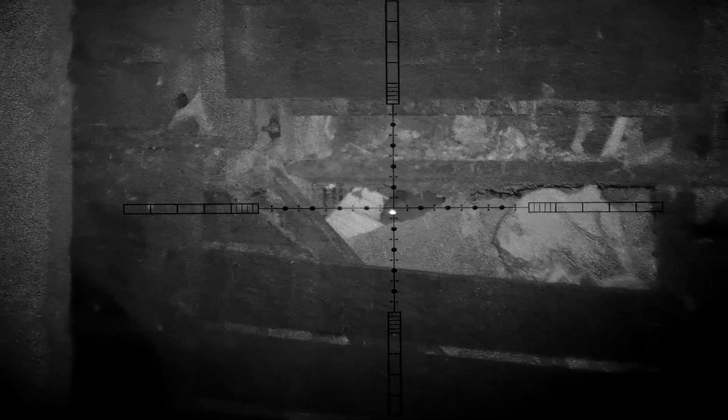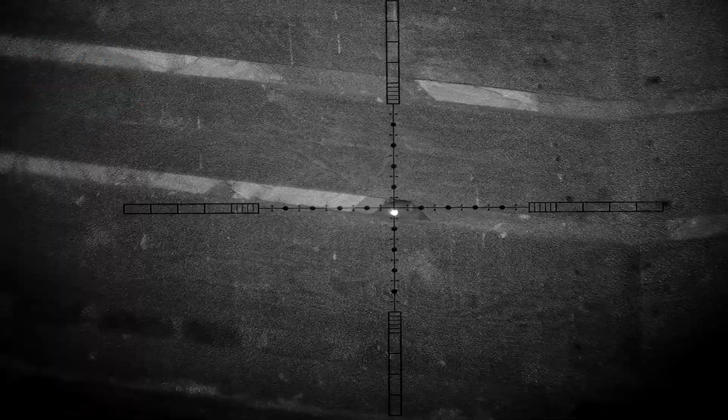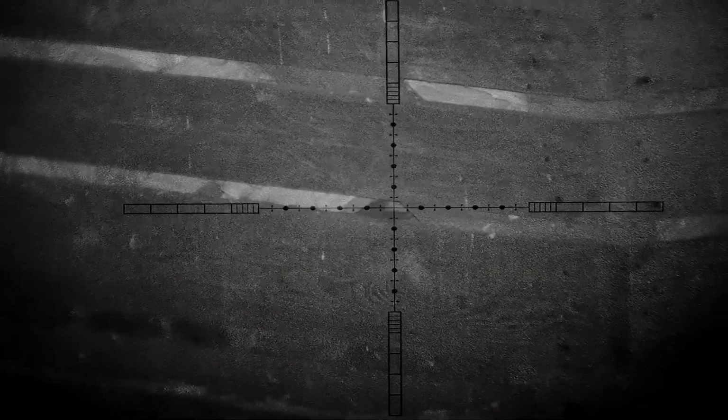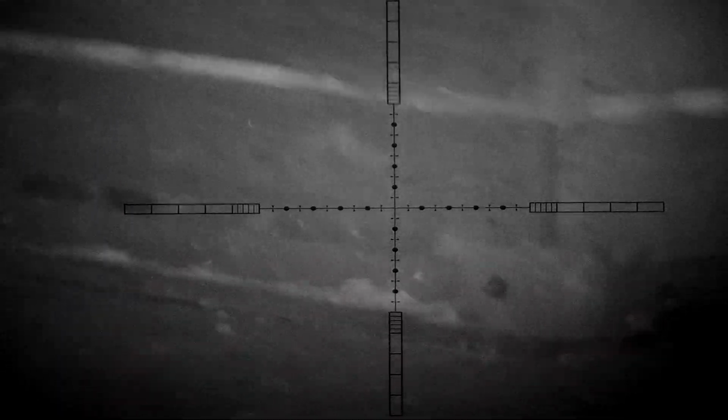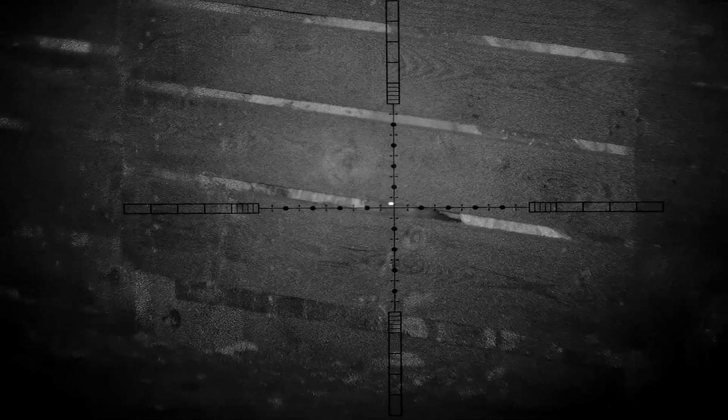Moving back inside, and the conditions, though we weren't accounting for the wind, were still tricky because I was having to thread the pellets through gaps no bigger than a finger width. So you're probably talking about 12mm gaps that we're having to put the pellet through here. And the ranges to these rats in particular was about 12 to 15 yards.